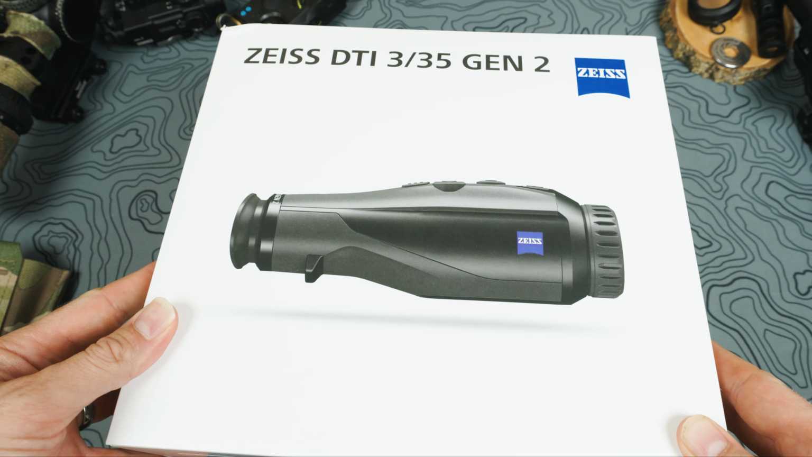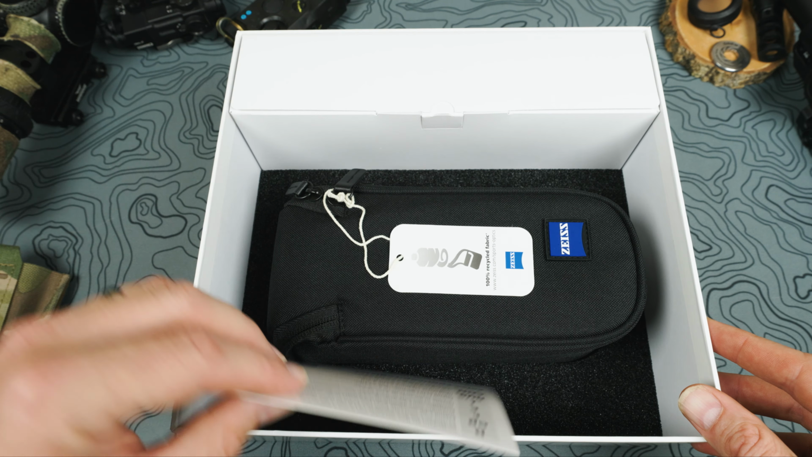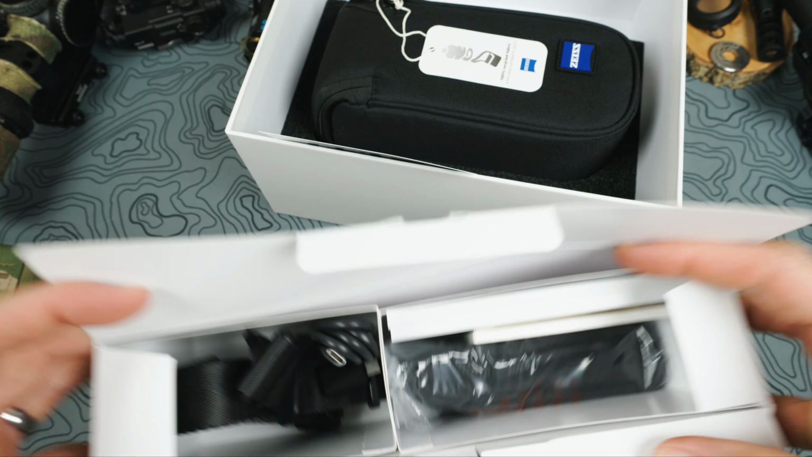Now, they all come with the same stuff, so let's go ahead and tear into it and see what all comes in the box. So here we'll open up the 335 Gen 2, take this little cover off, and then take the little lid off. Inside we have 2 + 1 = 3. Don't know what that means. Back here we have the accessories bag. I mean, I do know what 2 + 1 = 3 means. I just don't know why it's there.